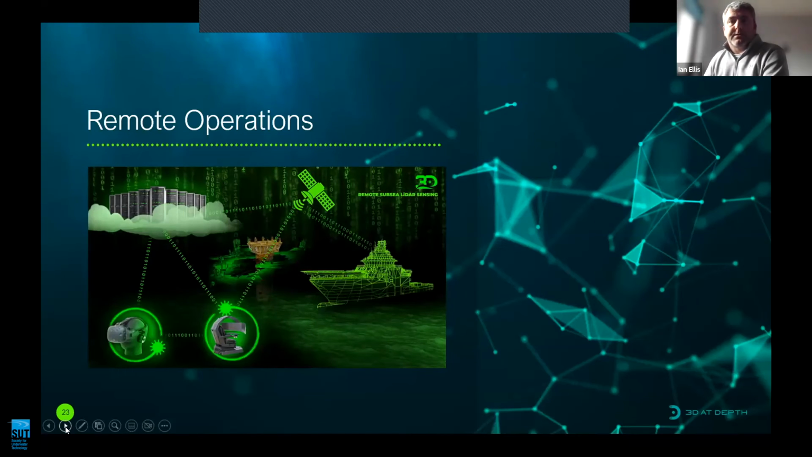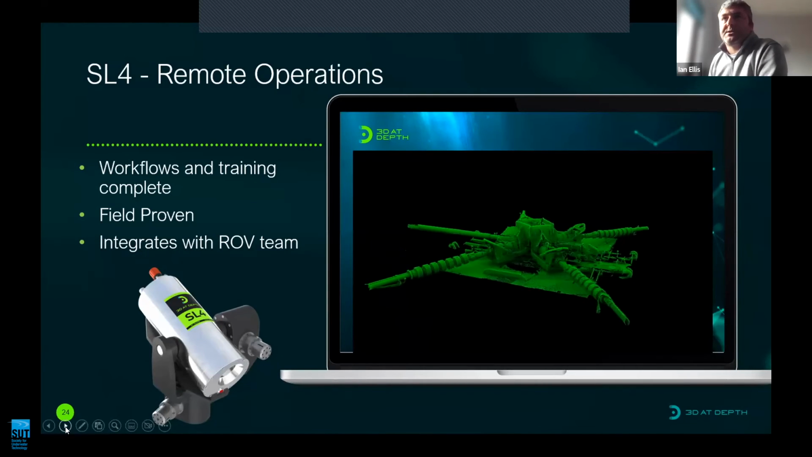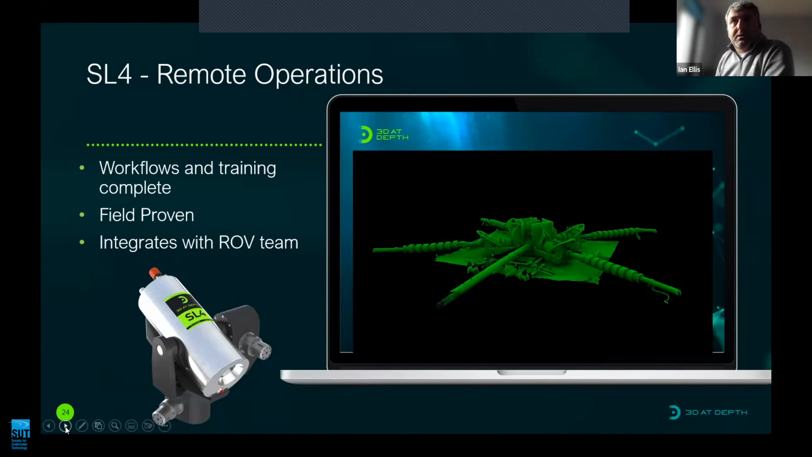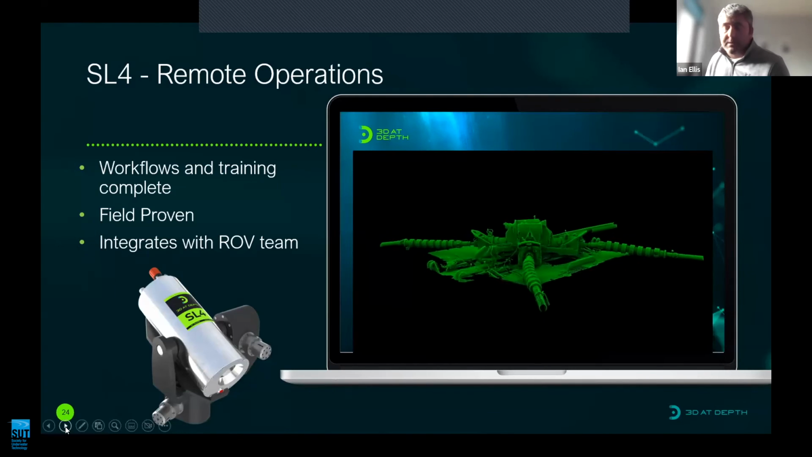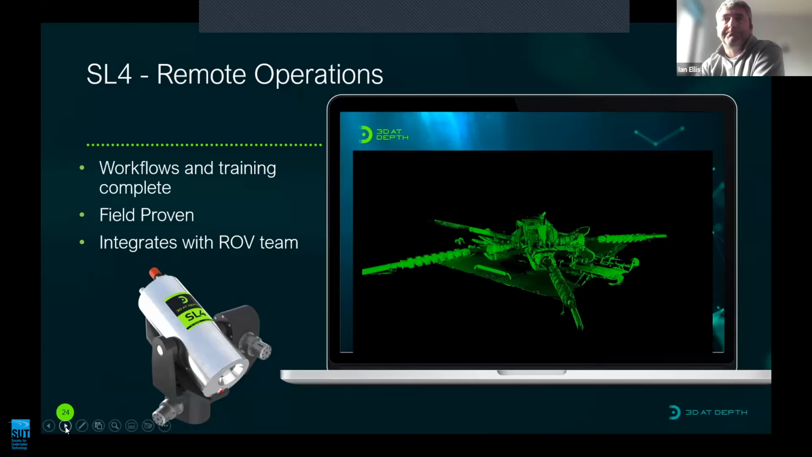Remote operations is obviously of interest to the industry as we look to remove personnel from the field, remove them from harm's way, and to reduce some of the environmental impact of travel, reduce operational cost. Our business with the development of its SL4 system has established workflows and training in place. Our systems are field proven, and we integrate our hardware with the support of the ROV teams offshore, typically.